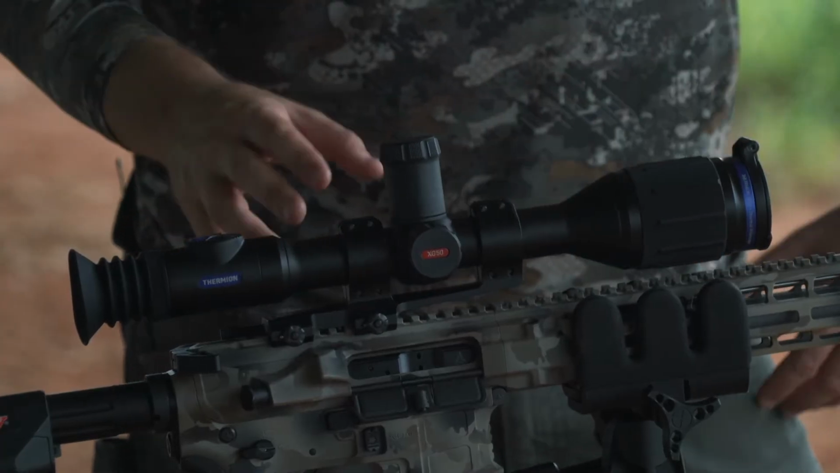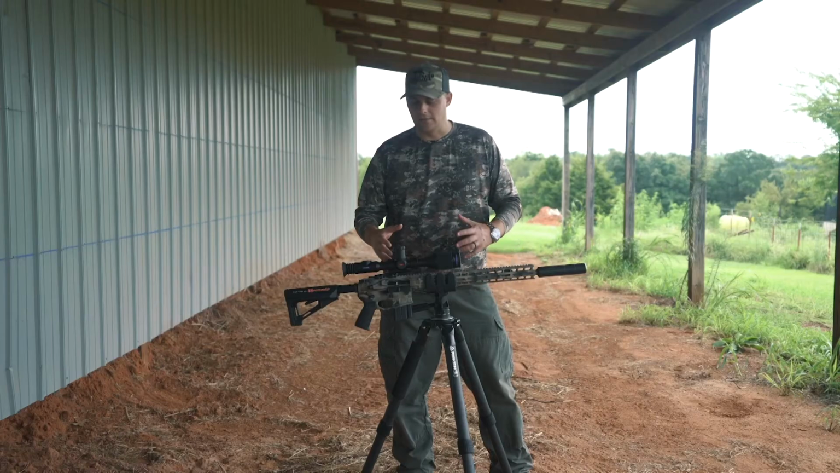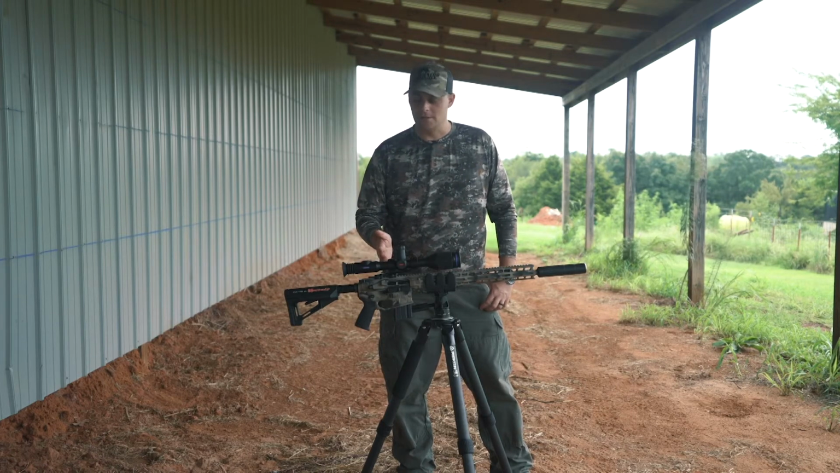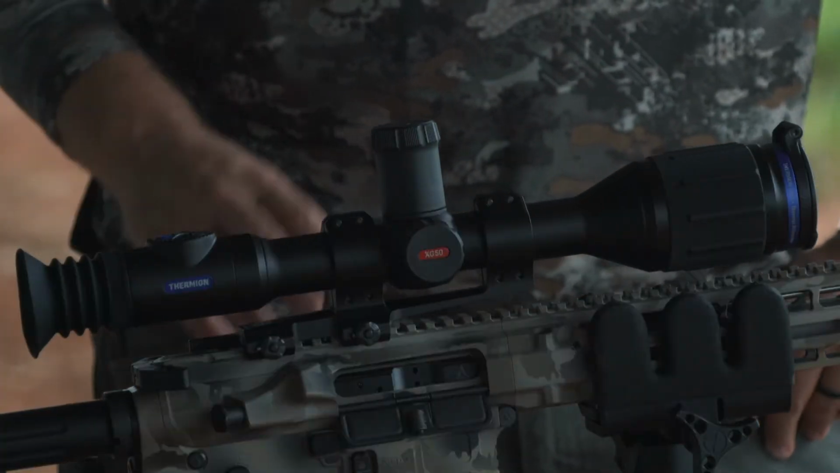One of the main things that stands out to me is just the look of the scope overall. You've seen us using the trail models in the past, and they tend to look a whole lot different. They look like a thermal scope, but at first glance, when you look at these new Thermions, they look just like your traditional rifle scope. A lot of people don't even realize that this is a thermal scope.